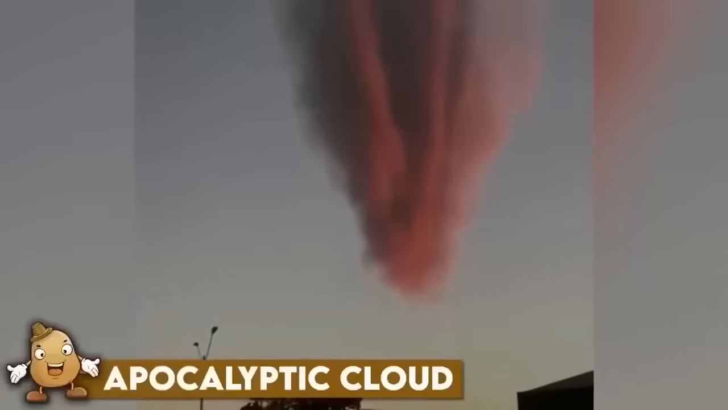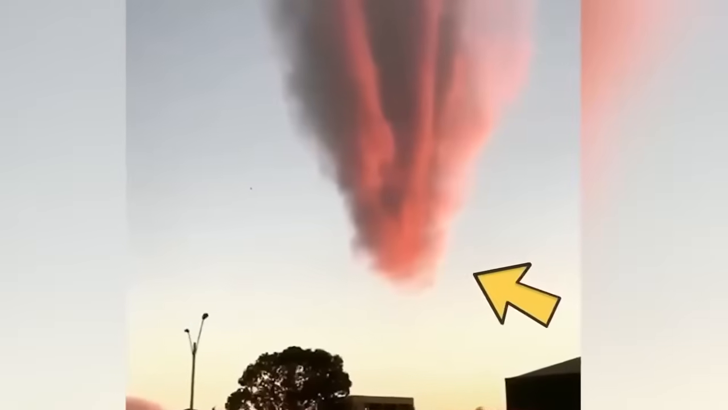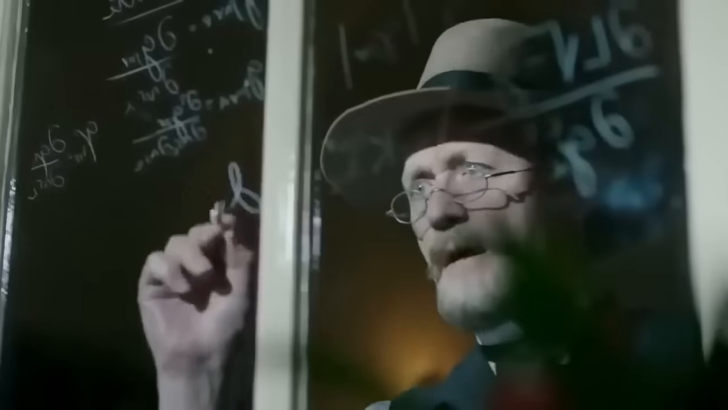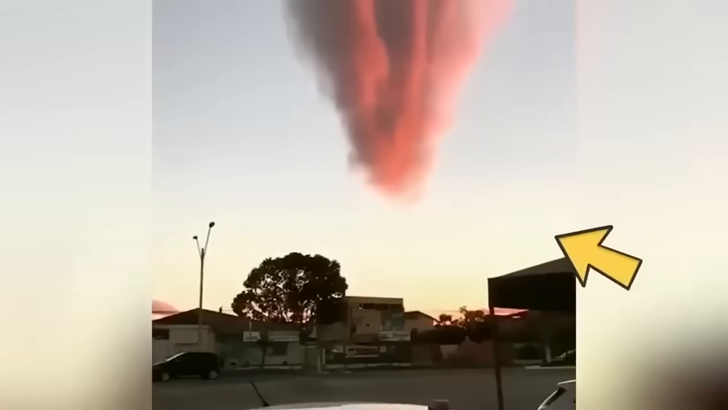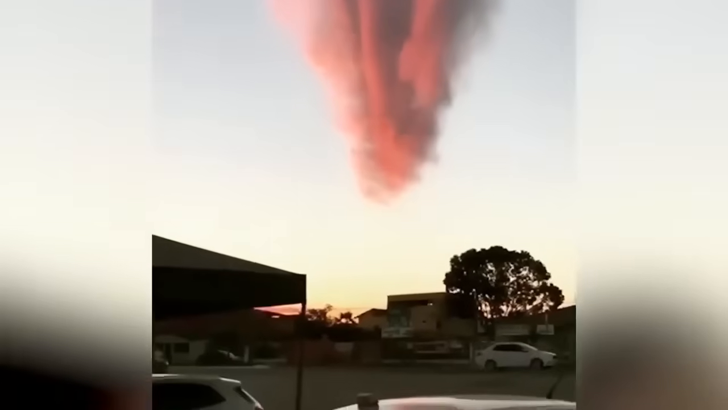Apocalyptic cloud. A strange and ominous cloud formation caused a stir among the residents of Sao Paulo, Brazil, when it appeared in the sky and hovered for 4 minutes. The cloud was captured on video and sparked fear among some who thought it signaled the end of the world. Conspiracy theorists even suggested that it might be a sign of an extraterrestrial event, but most people believed it to be a natural weather event, possibly a tornado. Despite the initial panic, the cloud was eventually dismissed and seen as a unique and intriguing sight, leaving many people in awe.